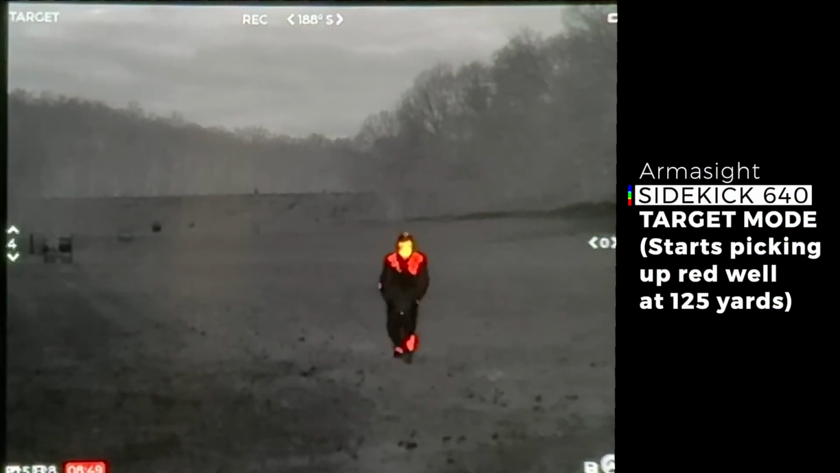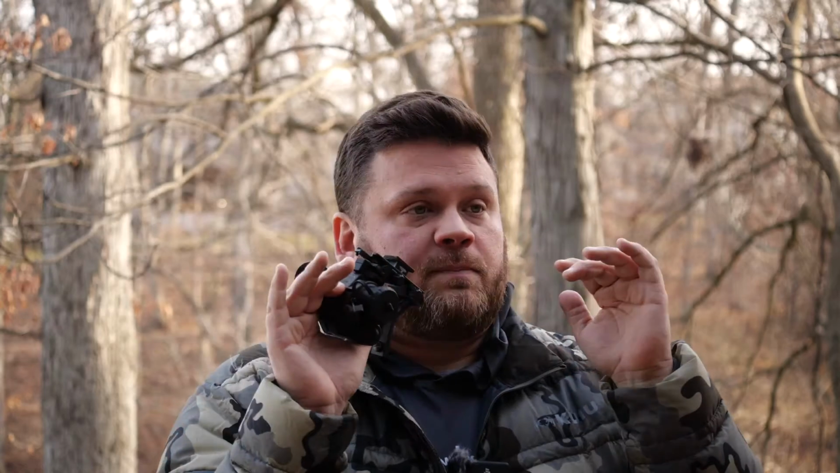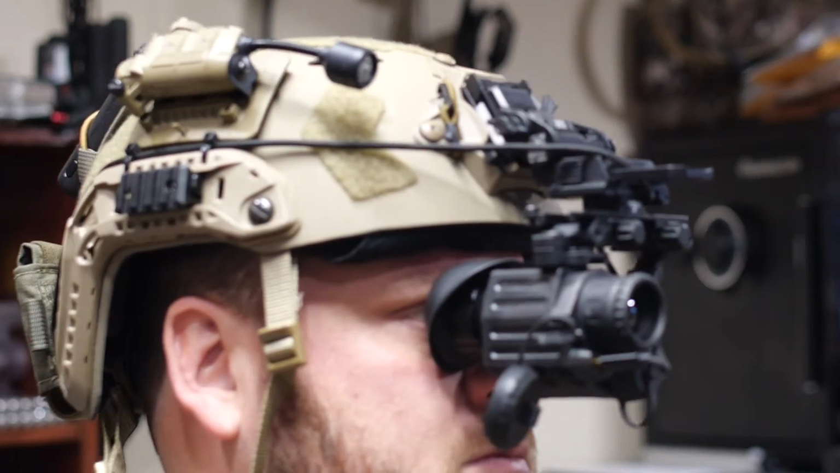You can still see the black hot or the white hot at further distances, but I thought that was a really neat key feature, especially as I'm panning pretty quickly, eventually with 2 eyes, to pick up, oh, there's something, what is that? Flip up on scope. Okay, that's a yote, let's go, let's roll.